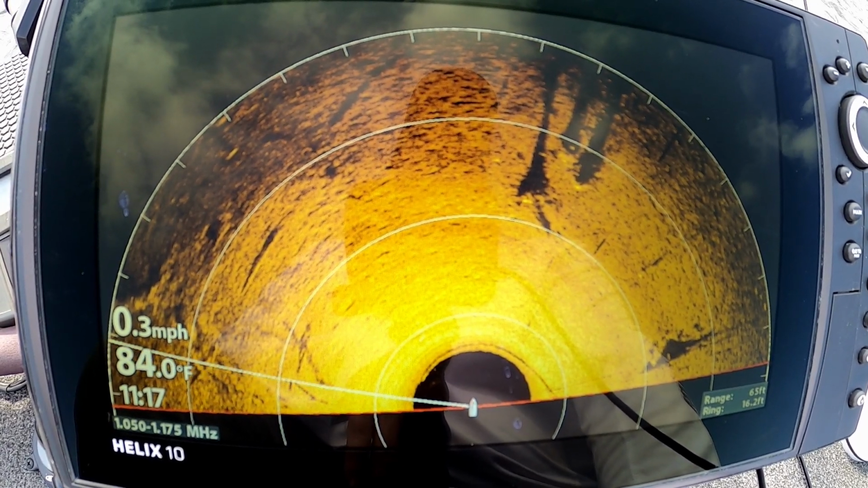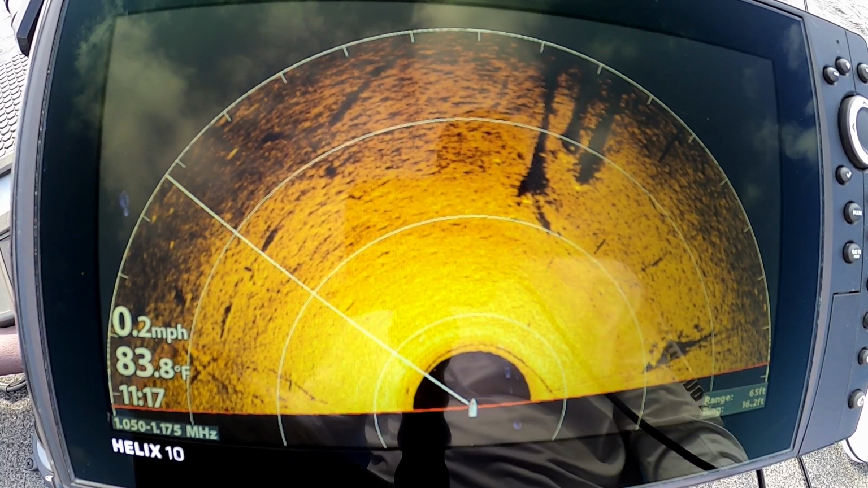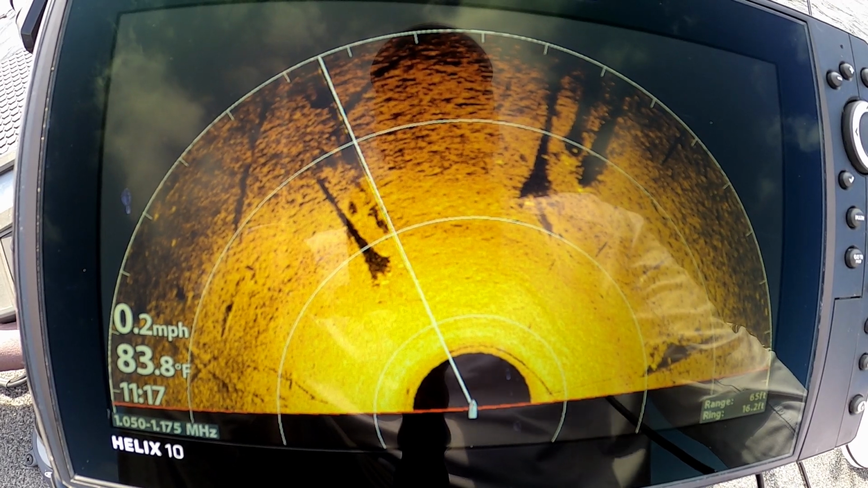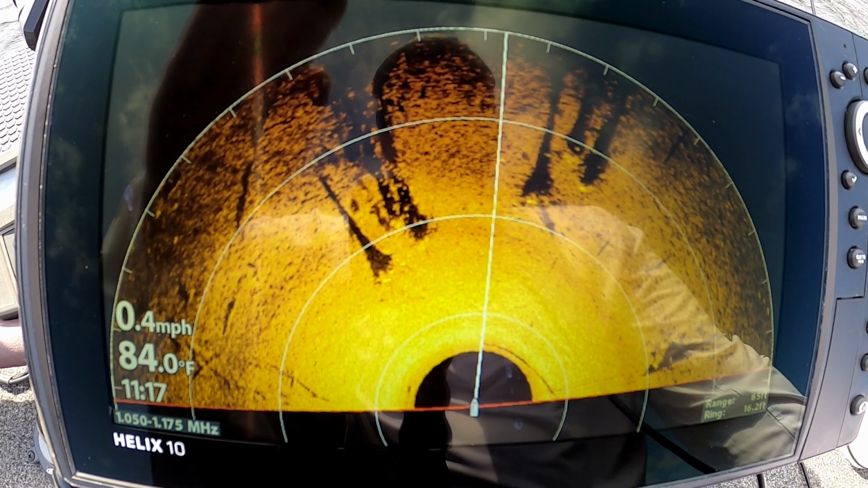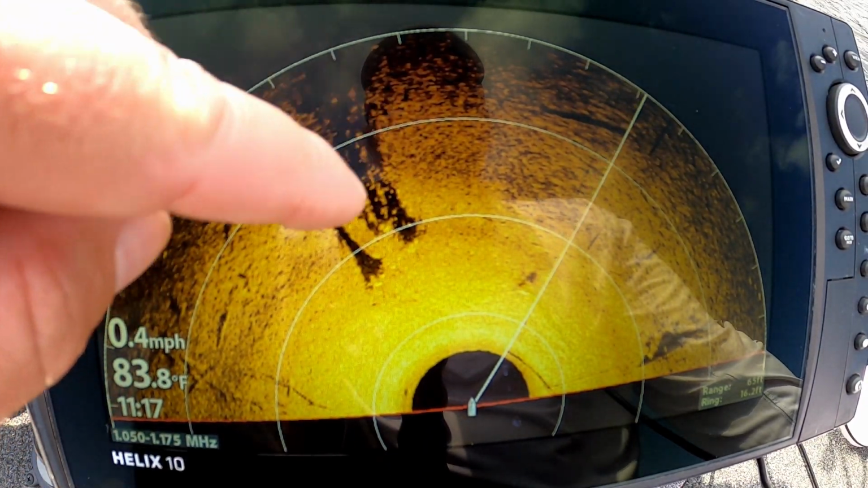Alright, I still got them on the Livescope pretty good now. Let's see if we can clean up this picture and see them on this Mega 360 a little bit. There they are guys, you can see all the little dots right there. Can you see those? I don't know if you got a glare, but you can see the school of crappie.